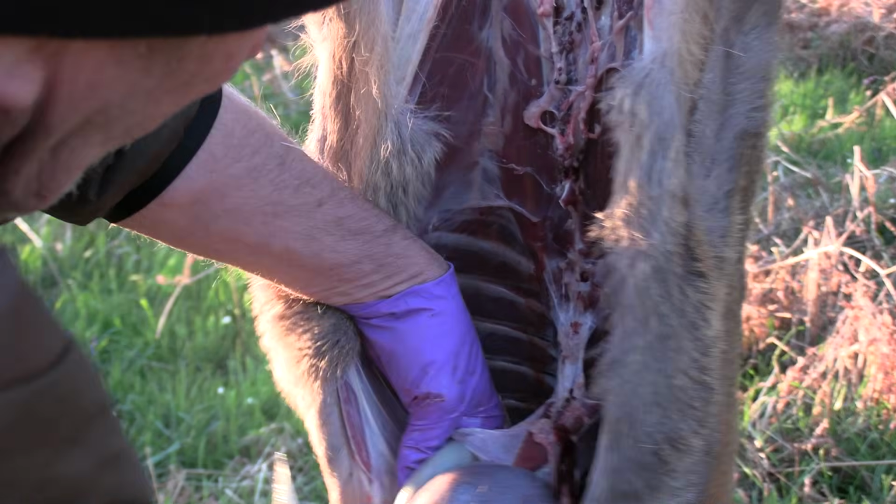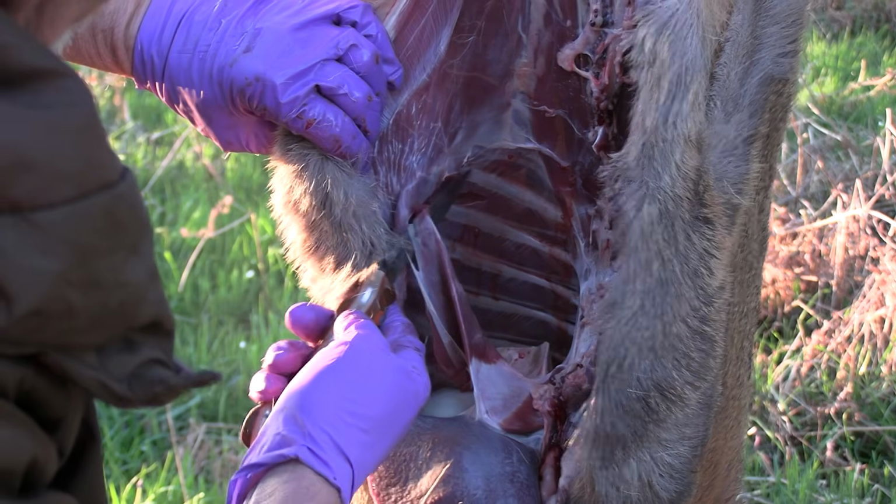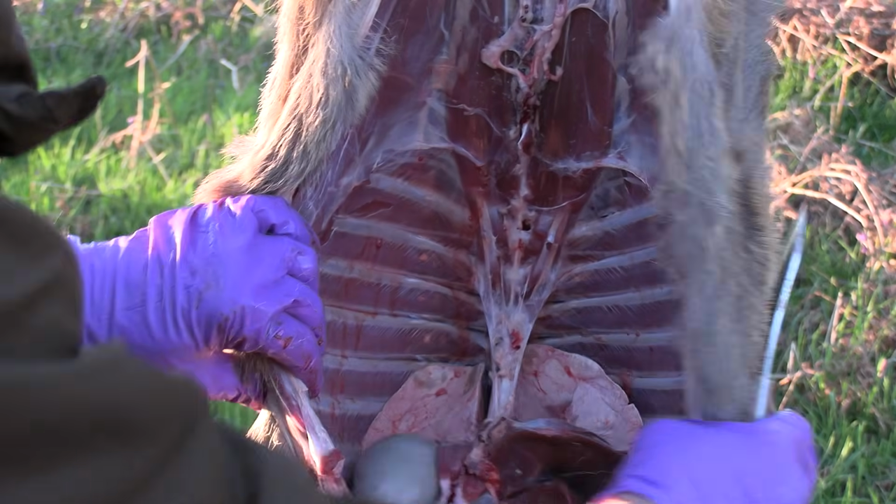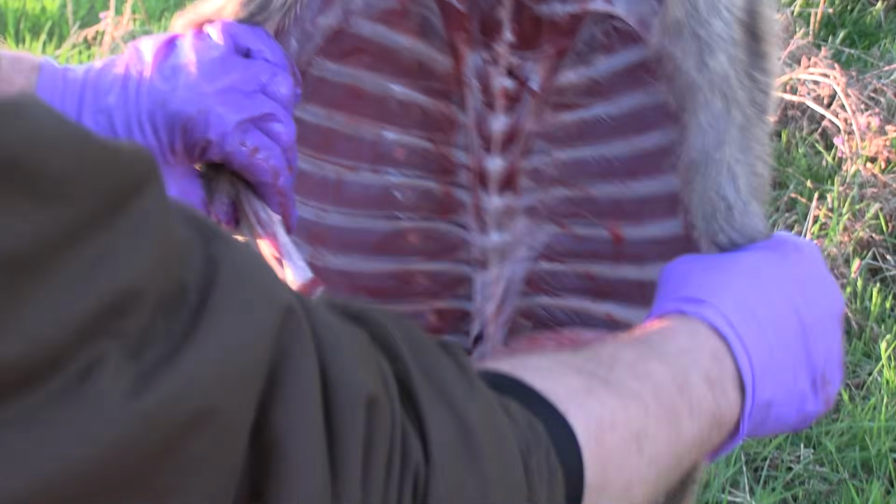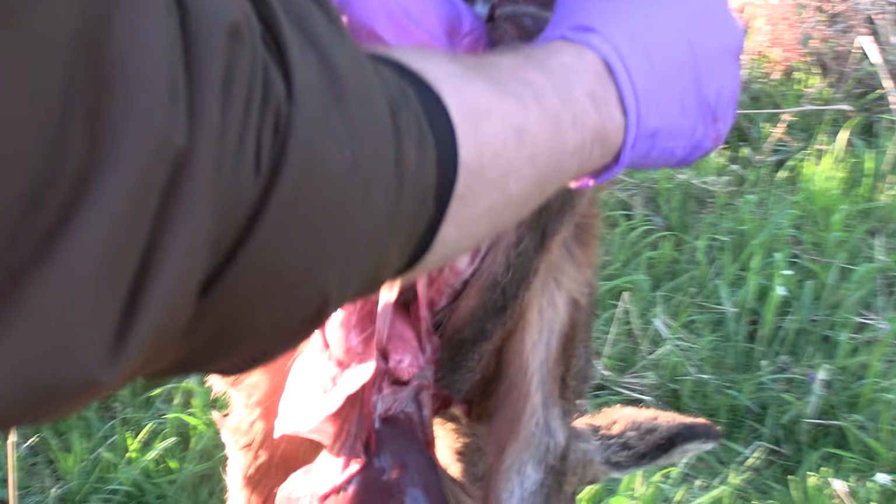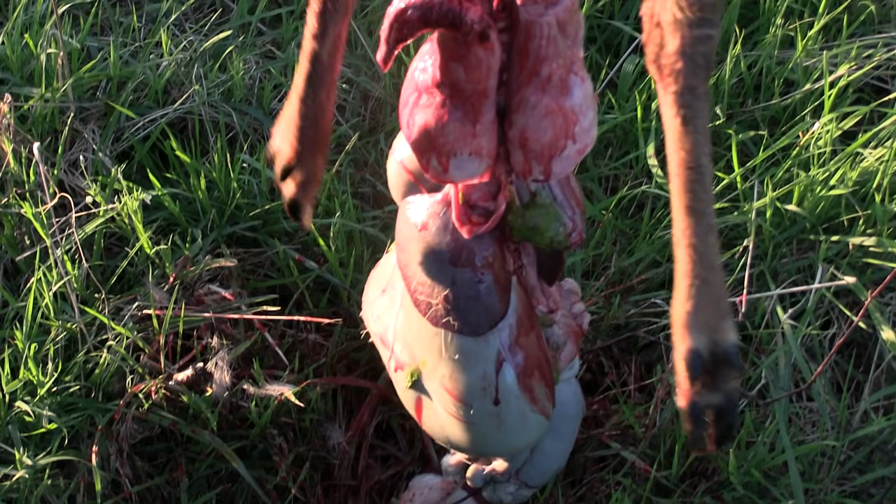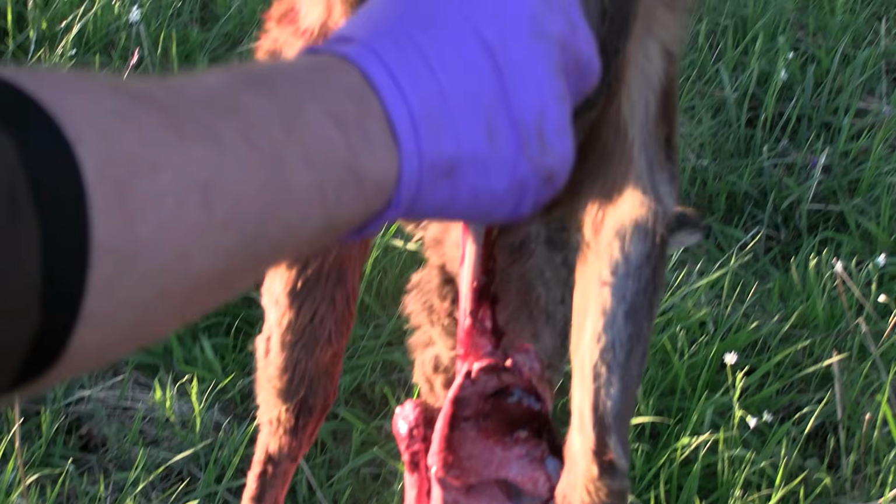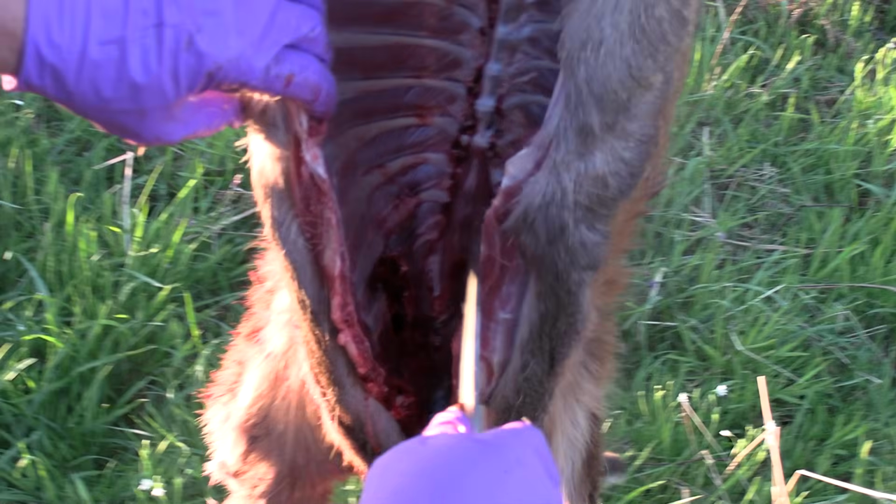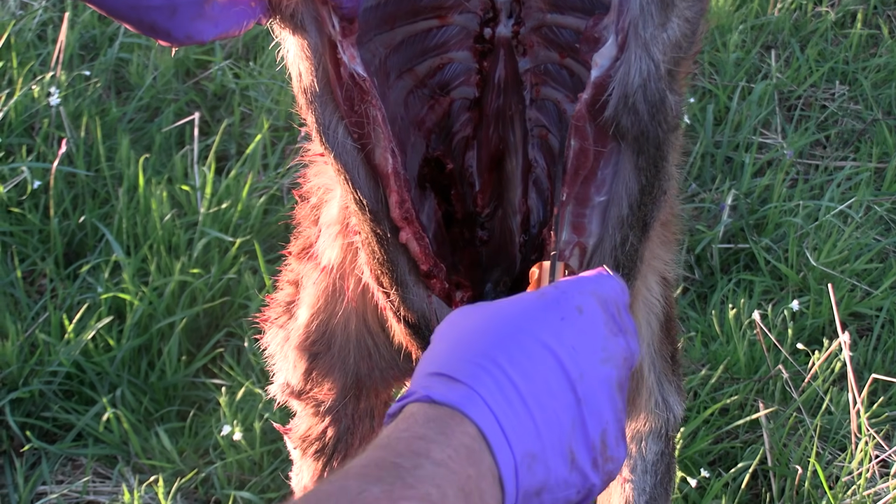Same thing here, I'm going to put my knife where my finger is, free it back up, and the only thing now holding the internals in, and it's starting to gravity, already starting to gralloch. How easy is that? A little bit of, and there we go. So very little effort, I'm not straining, I'm not forcing, just letting the knife work, let gravity take its course. Lovely clean carcass that is cooling, blood draining out.